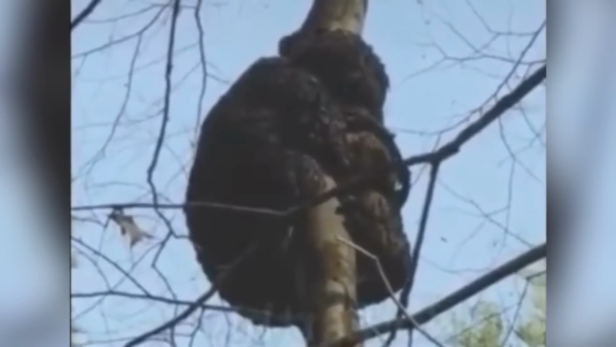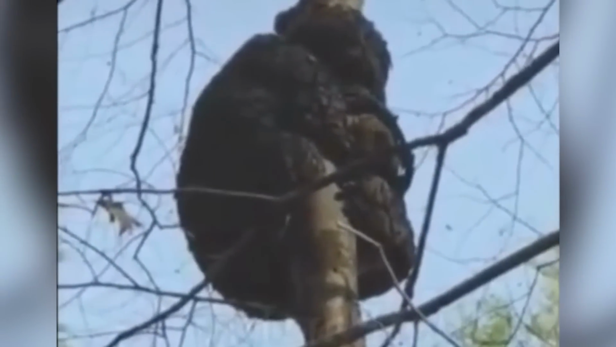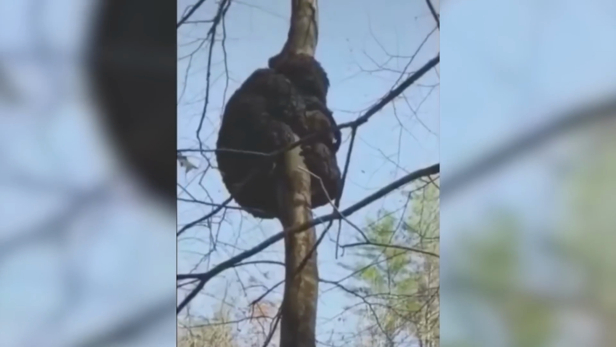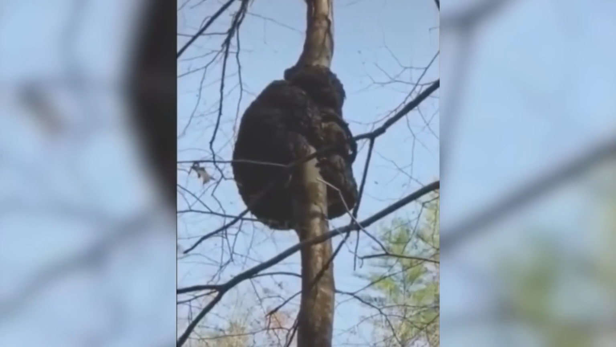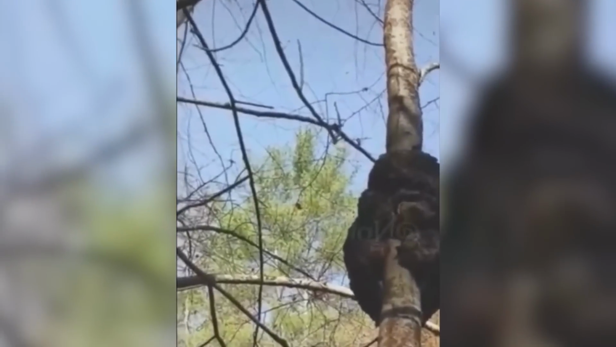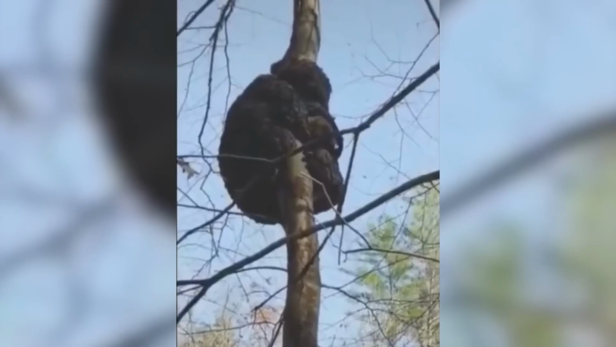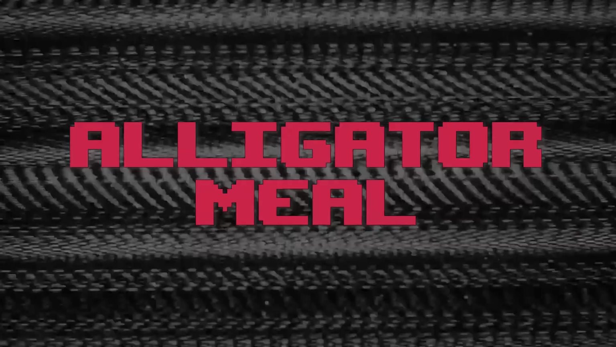The unknown creature has a thick coat of fur and is the same size as a bear cub. The two women recording are uneasy and wonder if the creature could cause any harm to them. As they continue recording the video, they are frightened and probably think it is a good idea to leave. The women flee from the scene wondering about the eerie encounter in the wild. So what exactly was that?